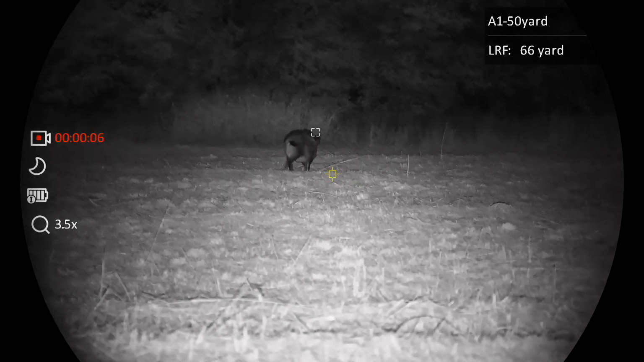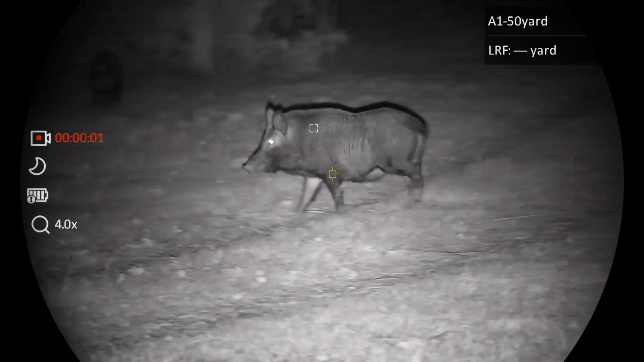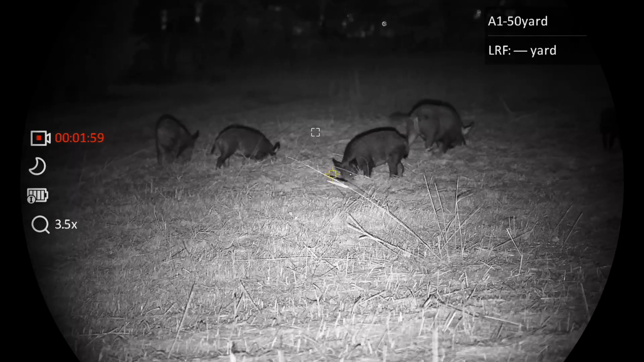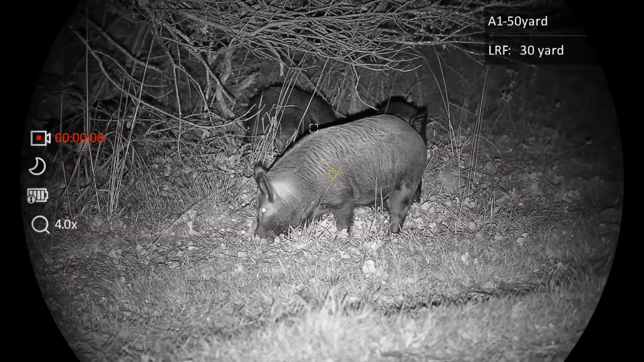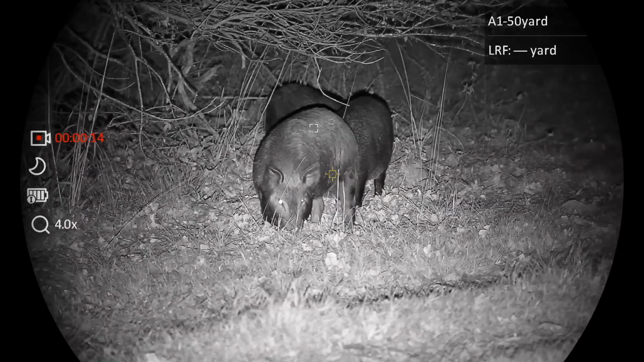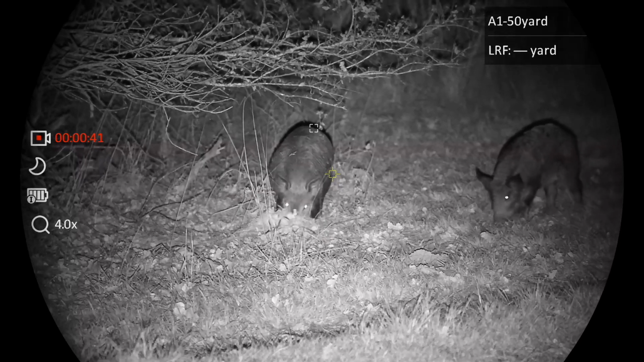So it's got a daytime mode, where it's digital daytime, and it's got a night vision mode. So basically you can use it day and night. It does have picture-in-picture display, 5 different reticles with 4 different reticle color options. Does have a laser rangefinder with ballistics calculations on it. So a ballistic calculator where you can set it up so it will adjust your point of impact based on the yardage that you range.